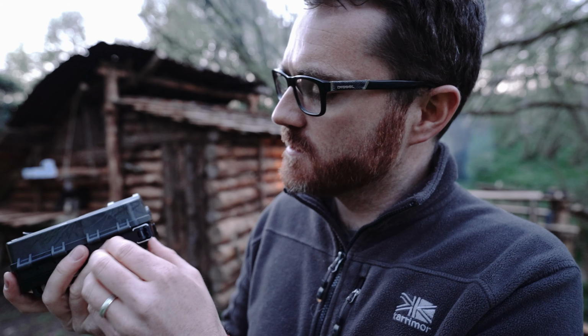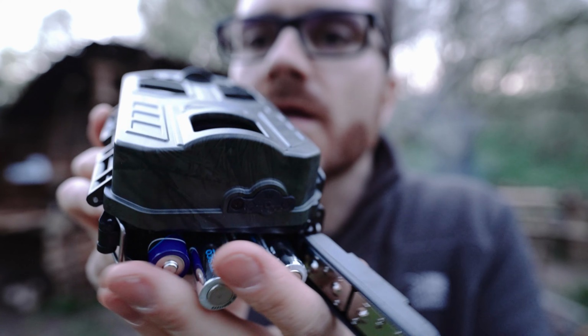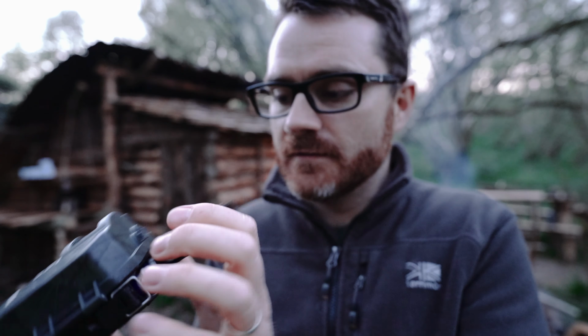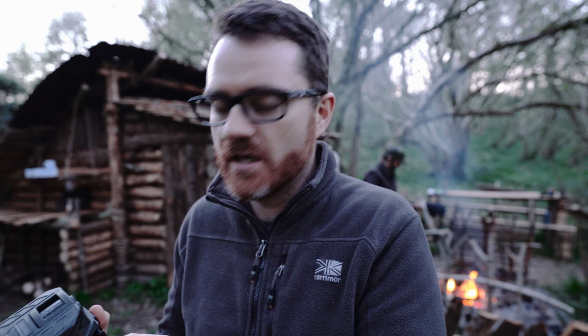It's weather sealed to IPX, something, it'll survive the shower and the rain. Takes eight AA batteries, which is quite a lot. I suppose the handy thing about that is because you're out in the middle of nowhere, you don't have to worry about charging them up. You just pop in a fresh set. Don't know how long they last yet.